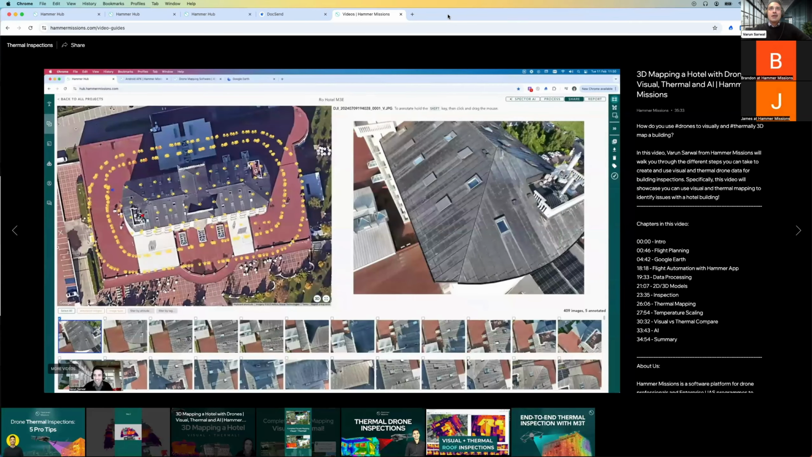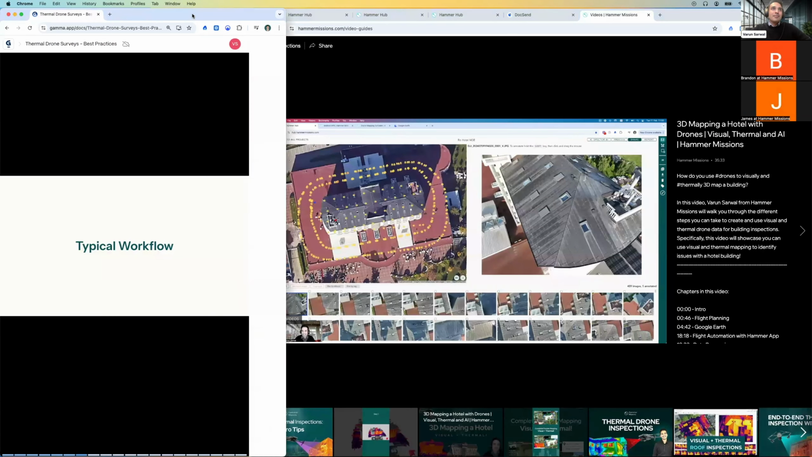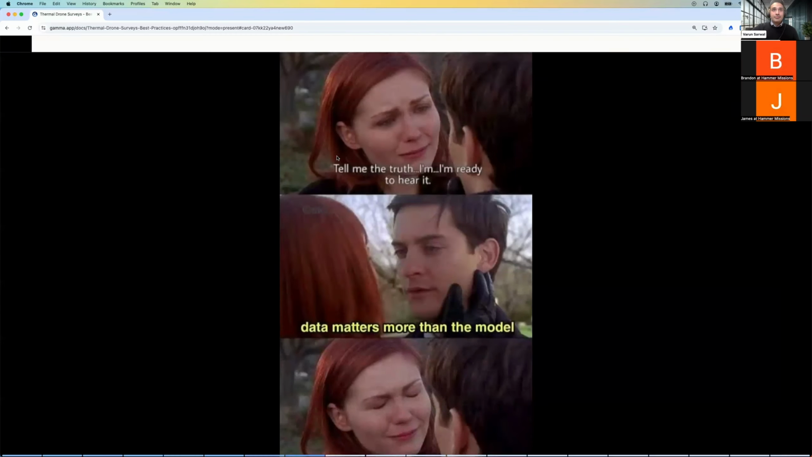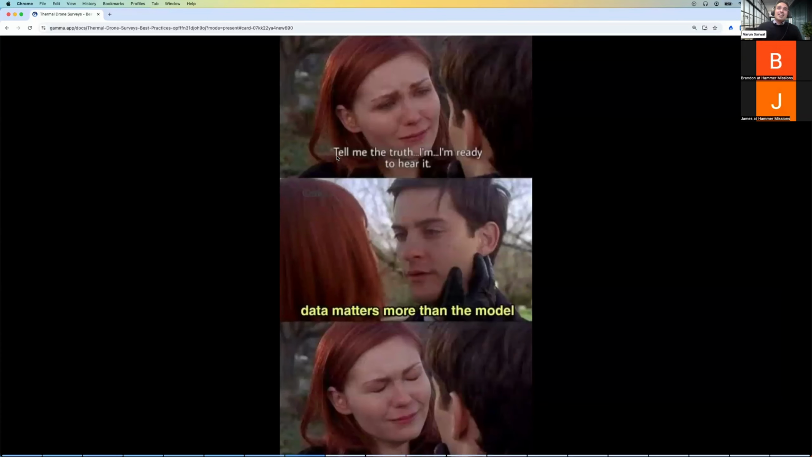I also want to spend some time talking about the different best practices that we want to keep in mind. So moving on, I came across this particular meme recently, and I feel like this meme could not be more true when it comes to drone data. I think it's very hard to get this fact without having been out there capturing data, but almost every single time, the actual data input matters more than the modeling that you're using in the post.